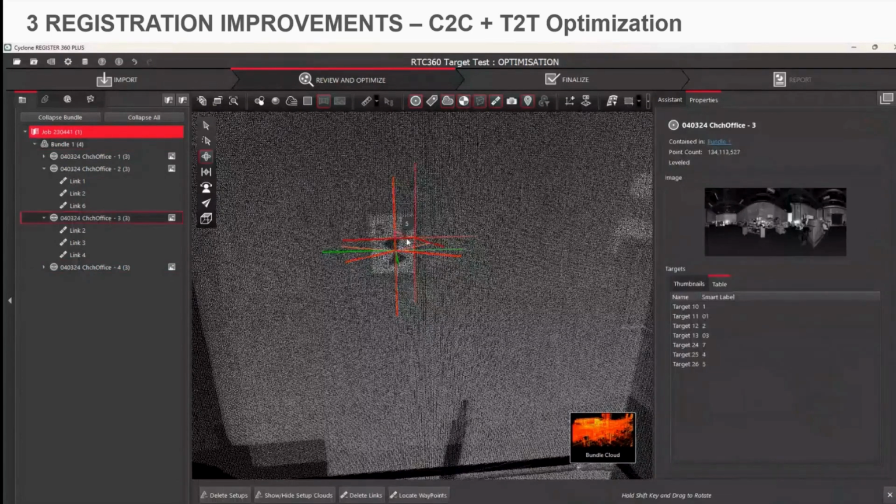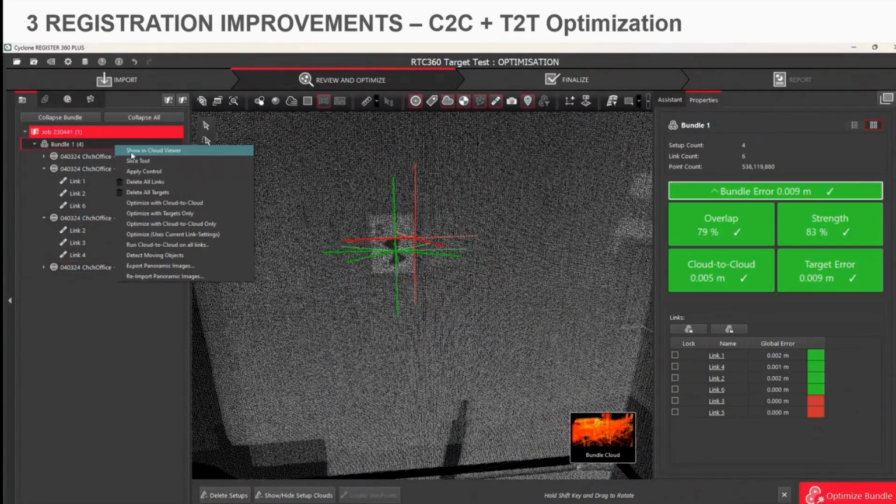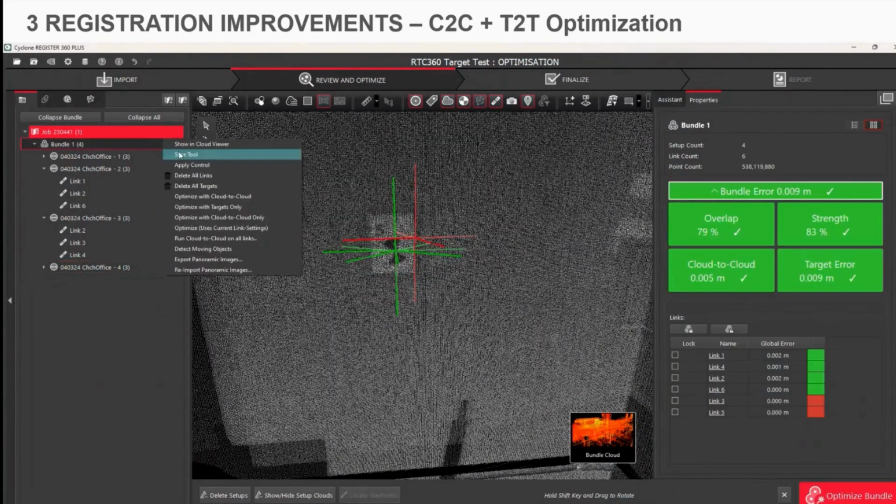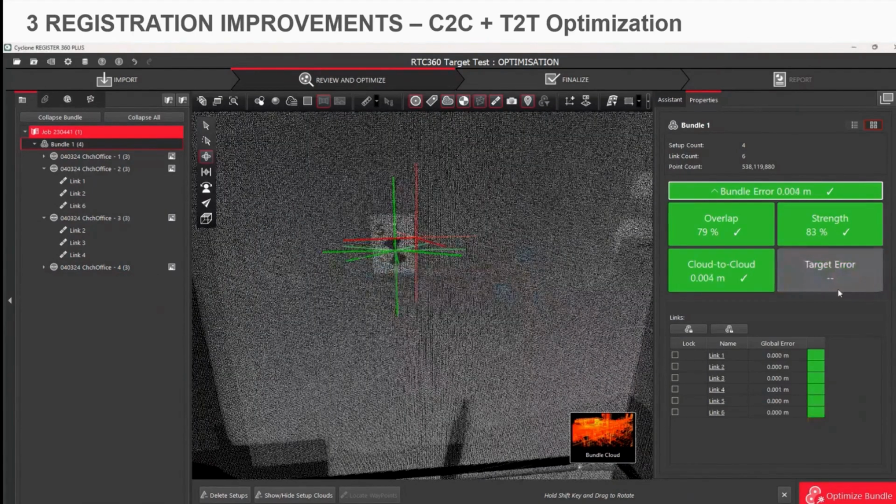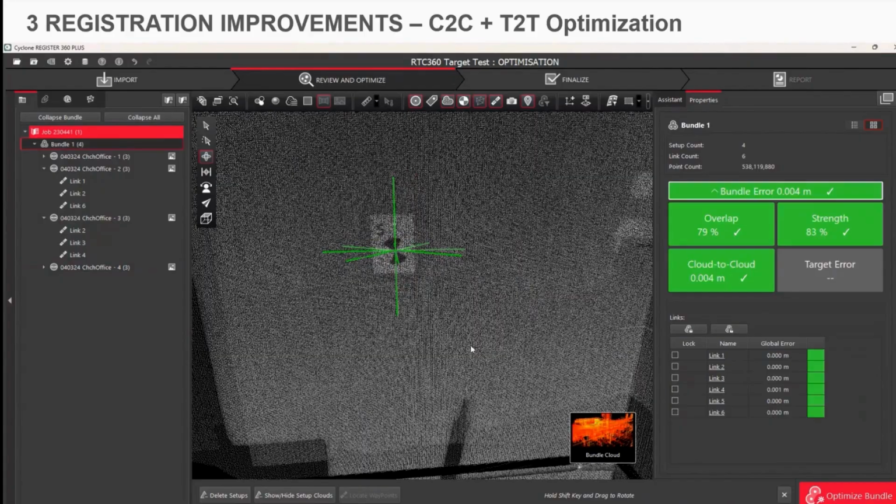So another thing I would mention here is that this also makes it easier to delete those targets that are erroneous. So you can see right here, if I try and delete this now, it will not let me because it's active in a constraint. But if I then optimize with cloud to cloud only, it disables those constraints, and I can go and click on the target and remove it now because it's no longer being used. So that was a quick tip that I found quite useful.